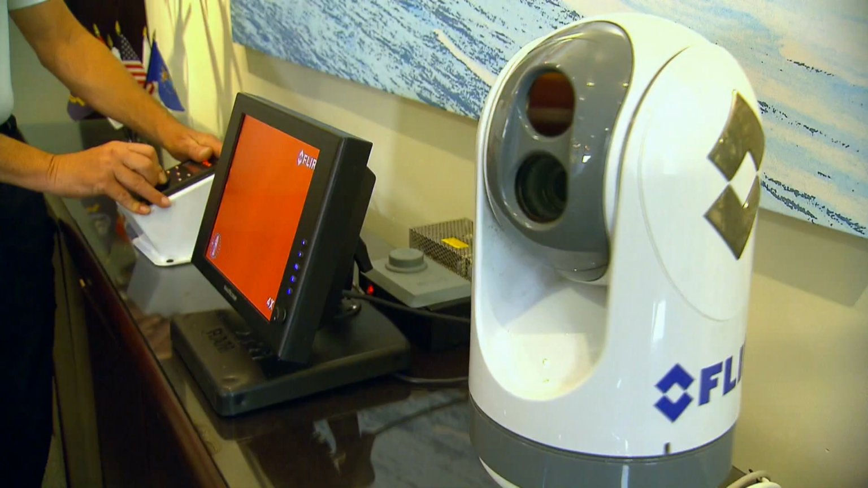This thing can see for miles and the resolution is insane. I'm certain it's going to give us the upper hand in tonight's investigation. Do you guys have anything in the works that's going to be like X-ray thermal that can go through trees and see something hot behind it? Well, you know, we're limited by the laws of physics here. Laws are meant to be broken. Okay, well, I'll go back to the engineering staff and see what we can come up with for you.